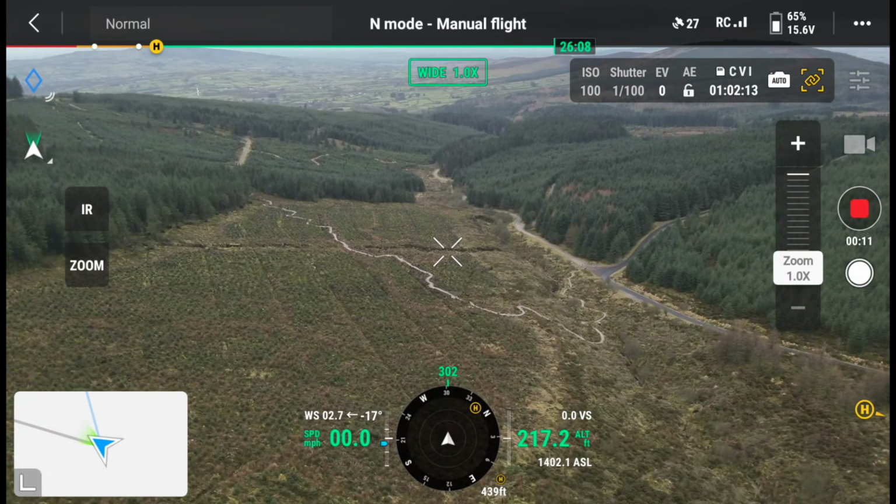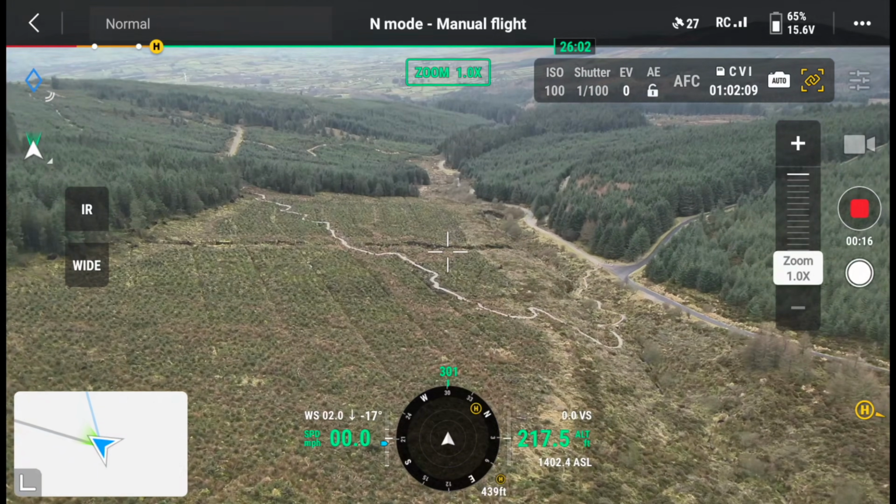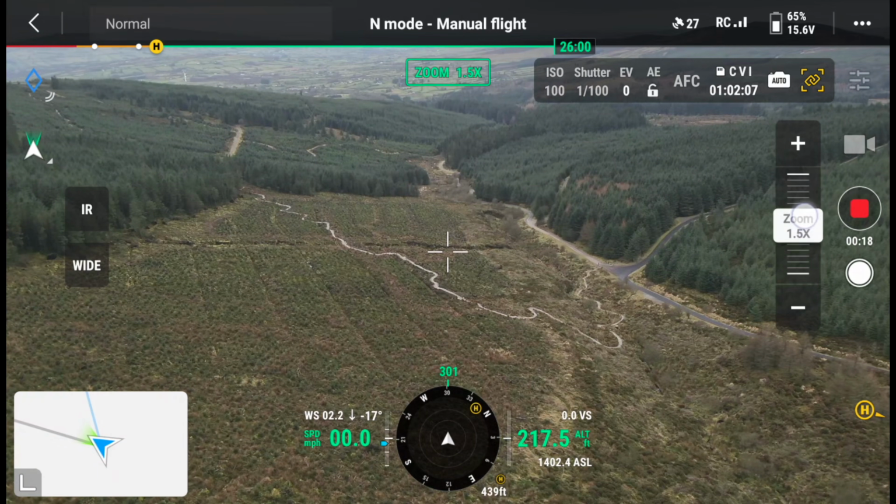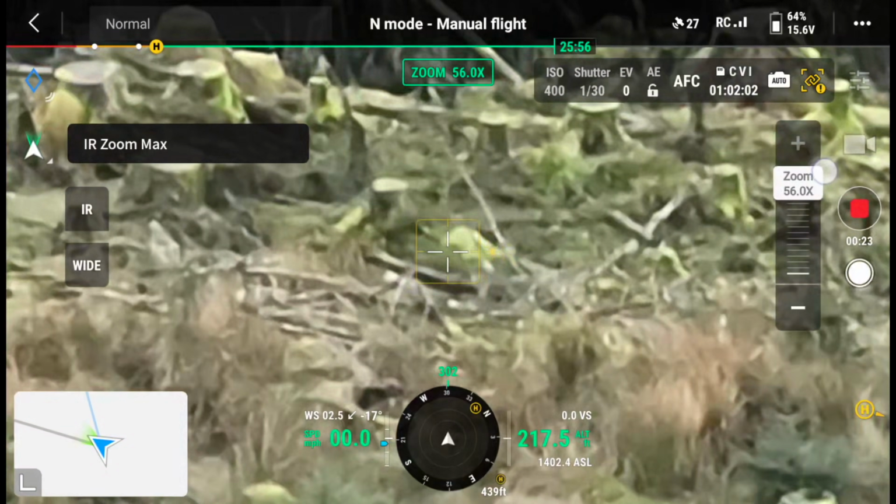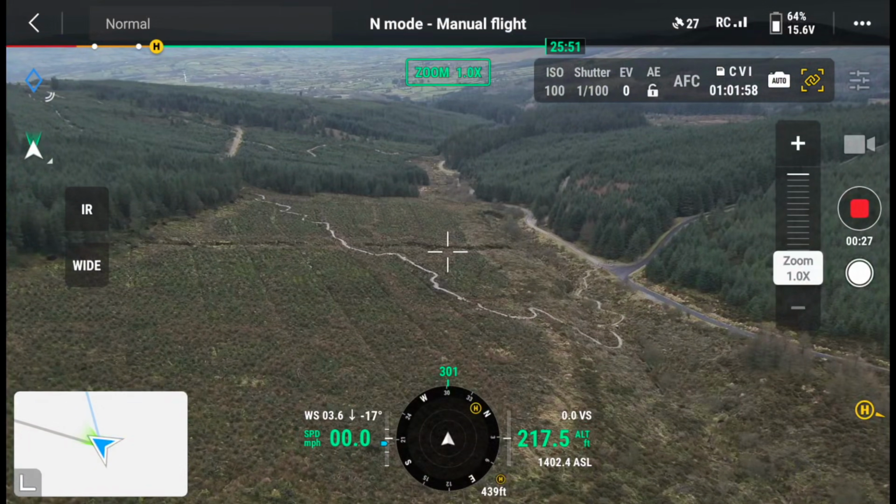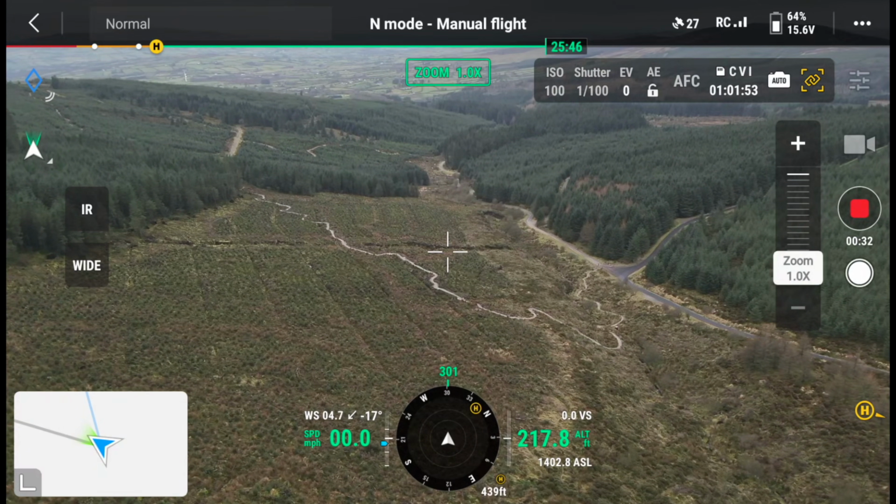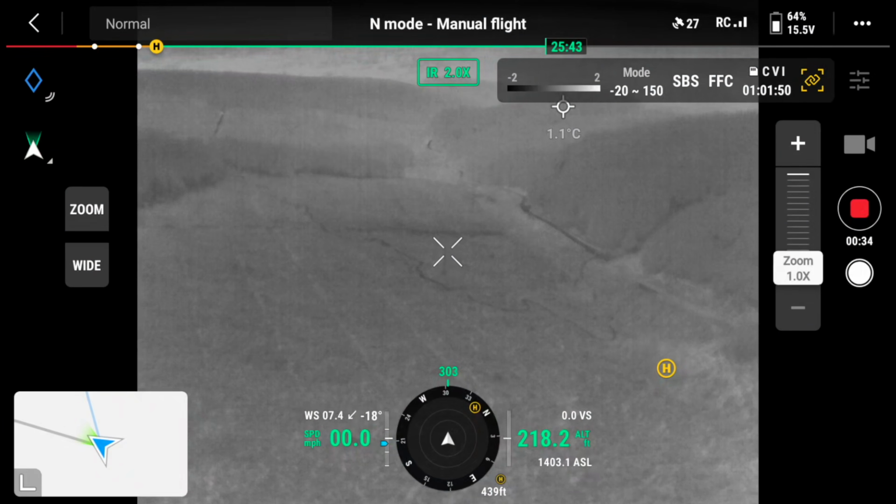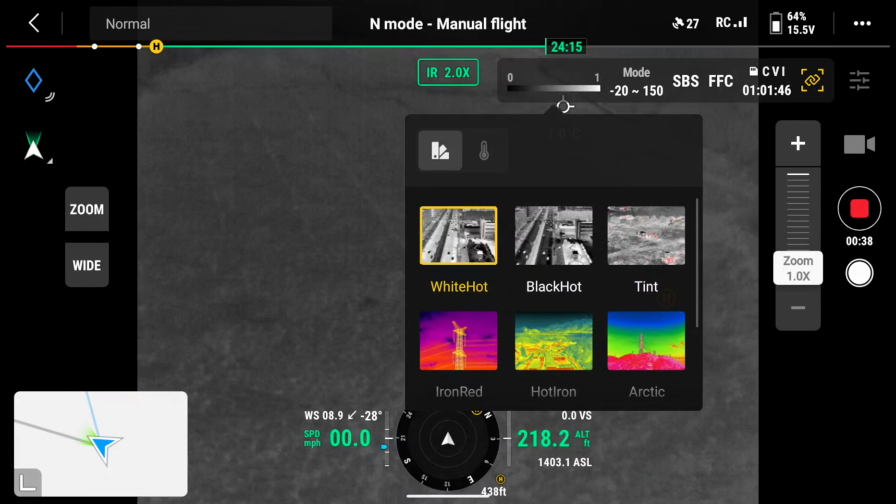On the screen here you will see you have a zoom on the left and IR. So I'm going to press zoom, and you'll notice that it has a 56 times zoom, which is incredible. But what makes this drone incredible is the thermal. So I'm going to pop on thermal here now. I have popped on the IR mode, and it is in white hot, so anything that is white is picking up heat.